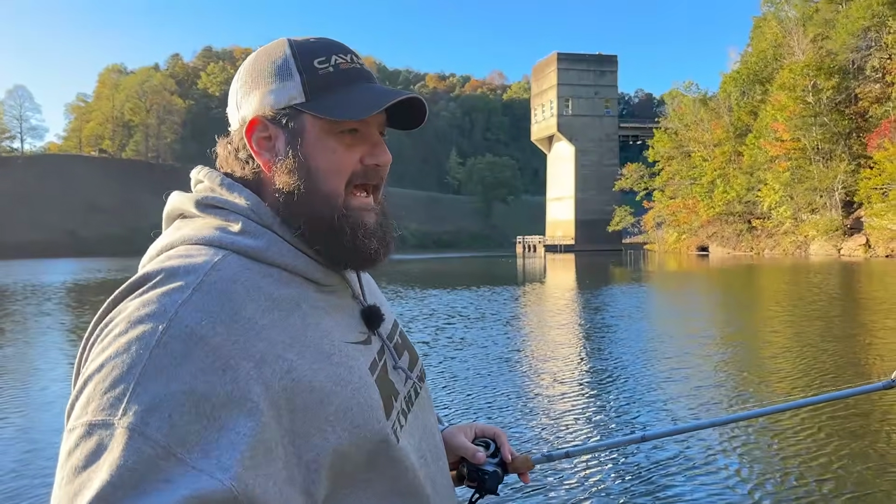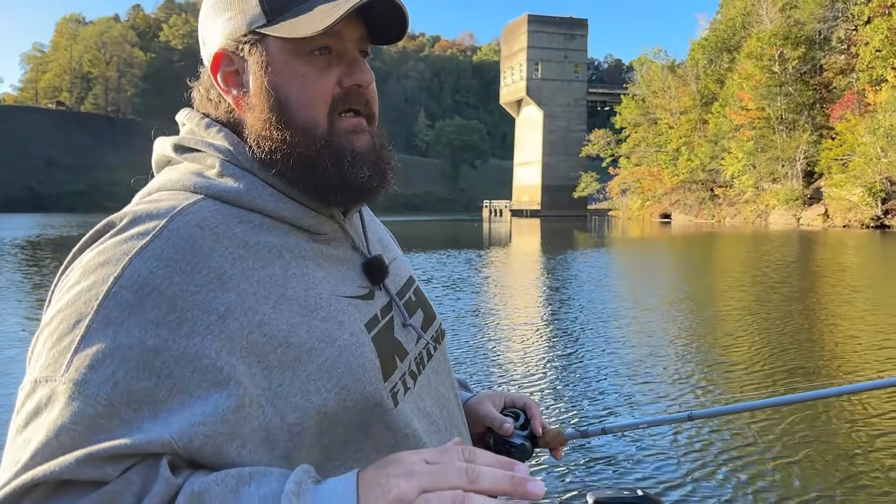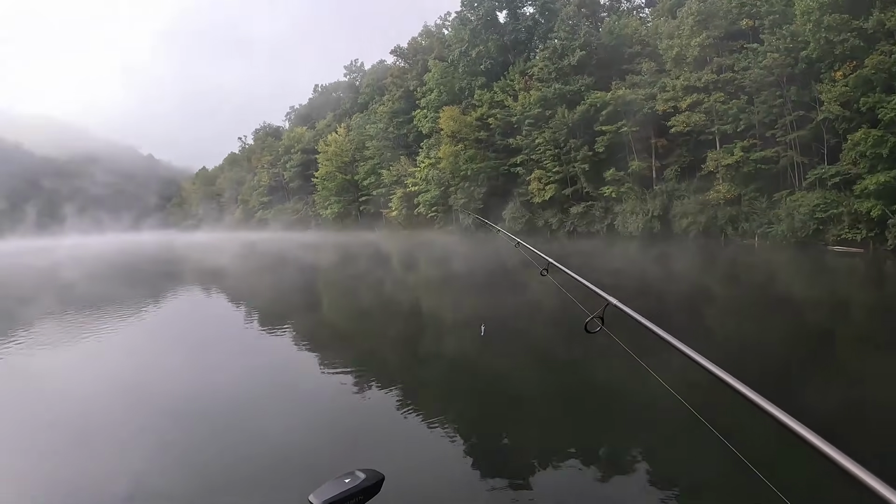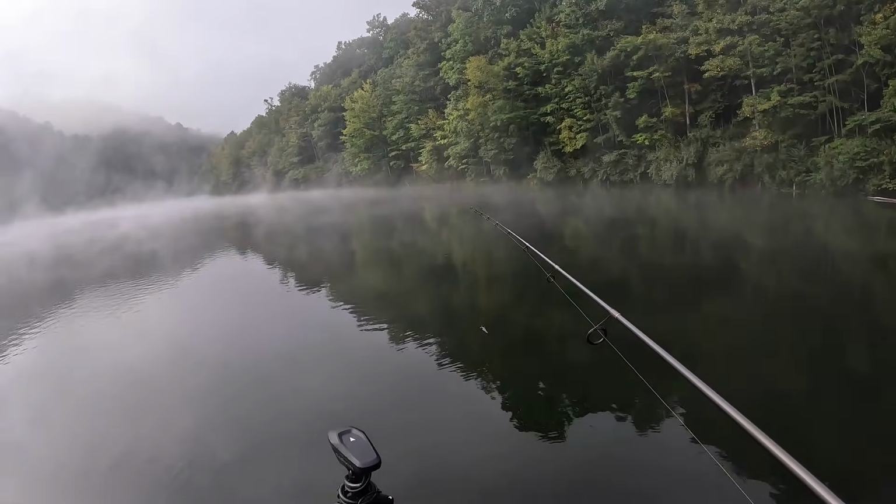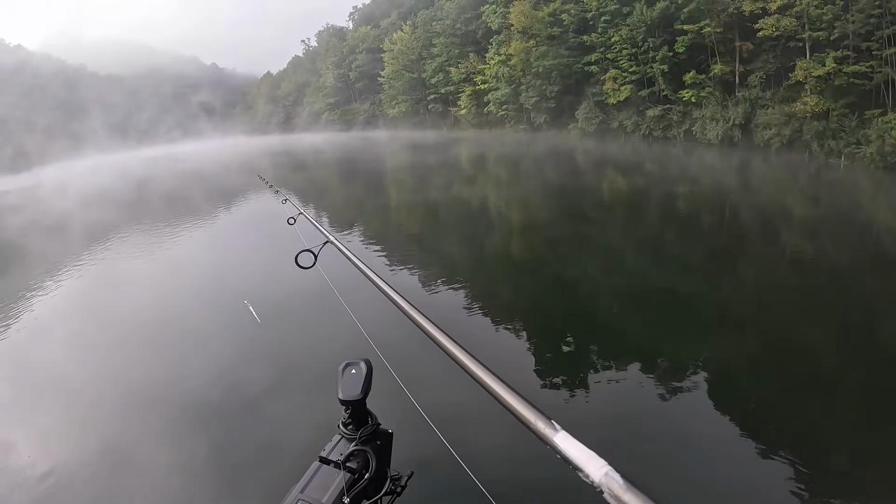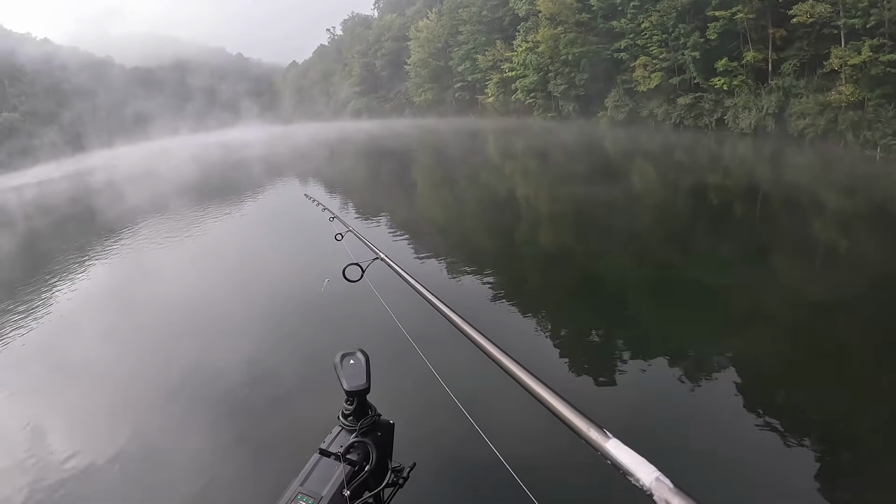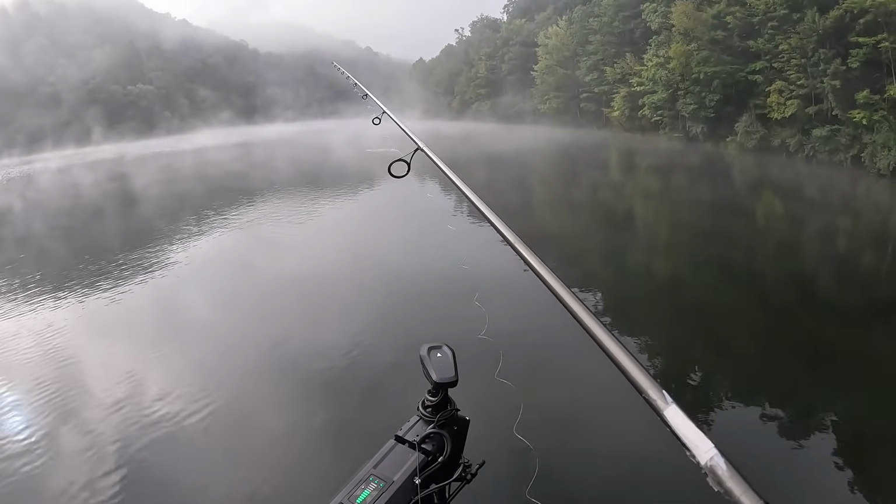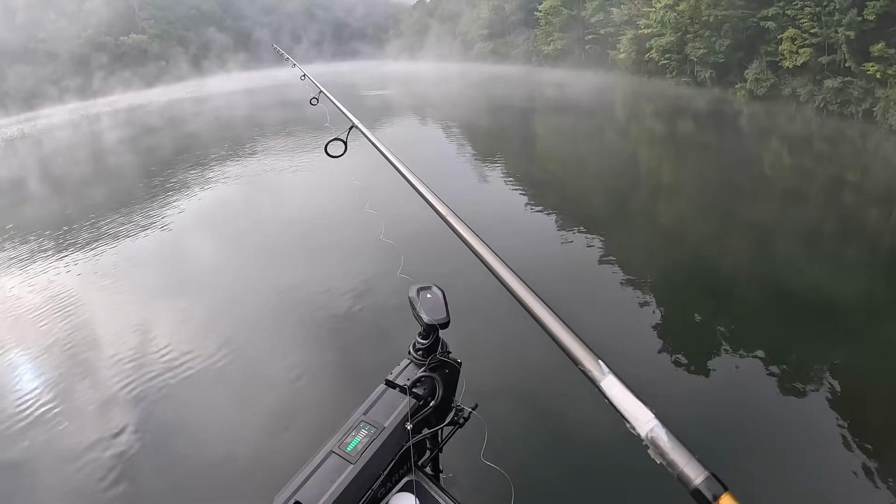And what I like about this time of year is you can have those days when you just get out and wreck them. We did that about 4 weeks ago. The water temps were dropping, a cold front was moving in, and the bass don't care about what the water temp is. They don't care about what the air temp is. What they do care about is that the water temp is dropping.